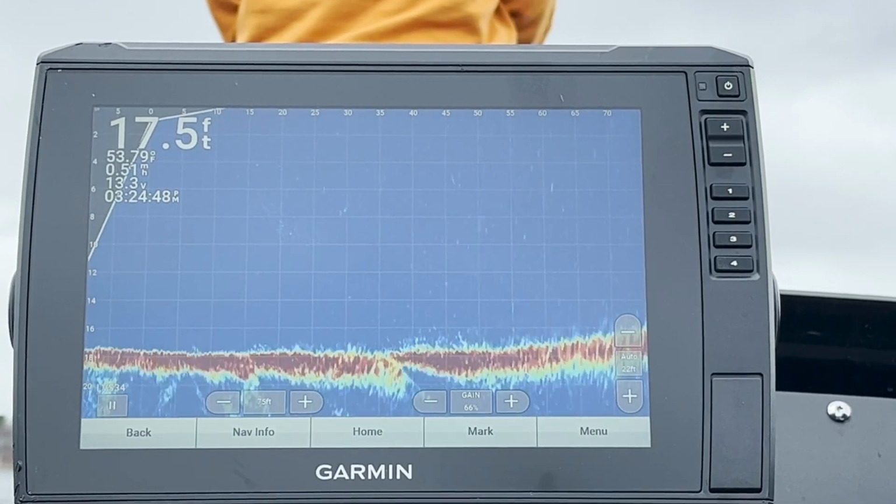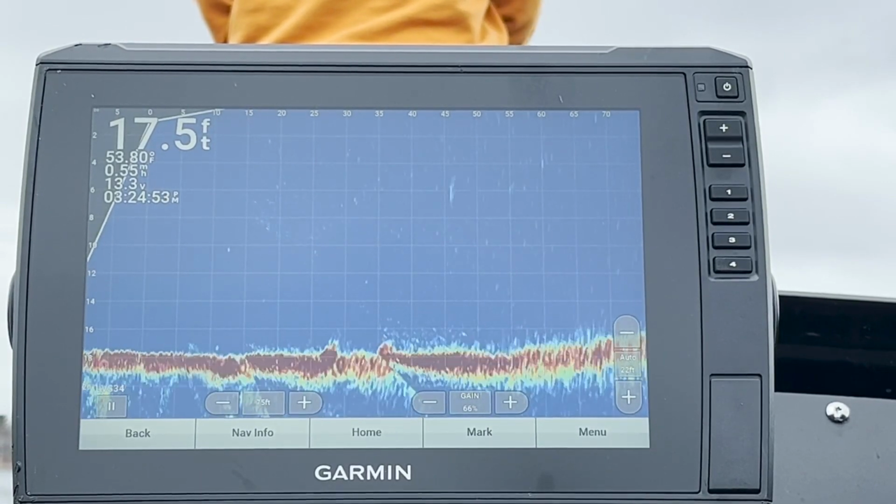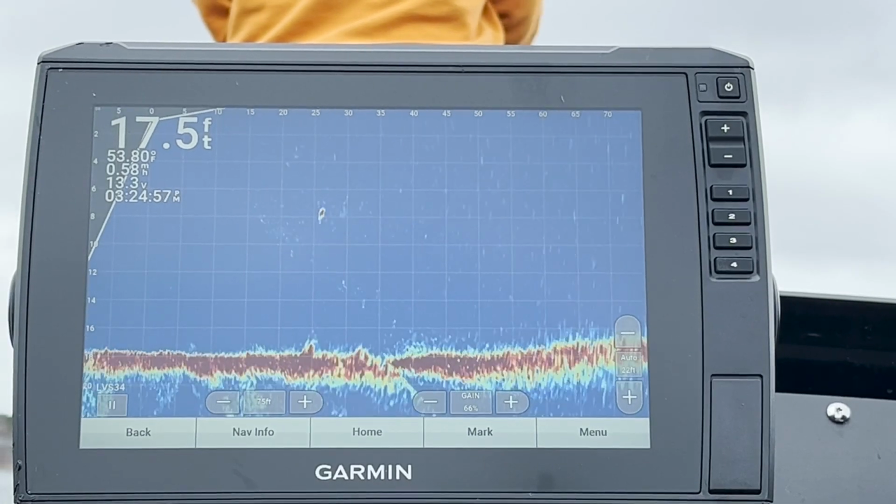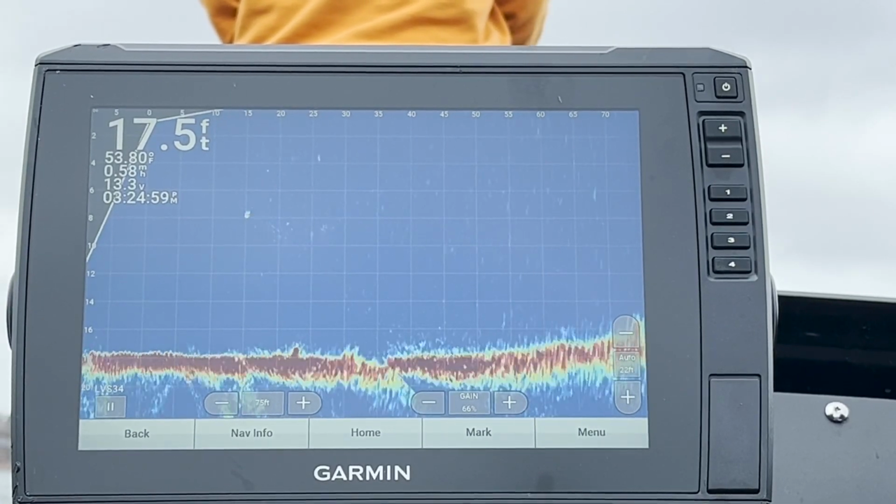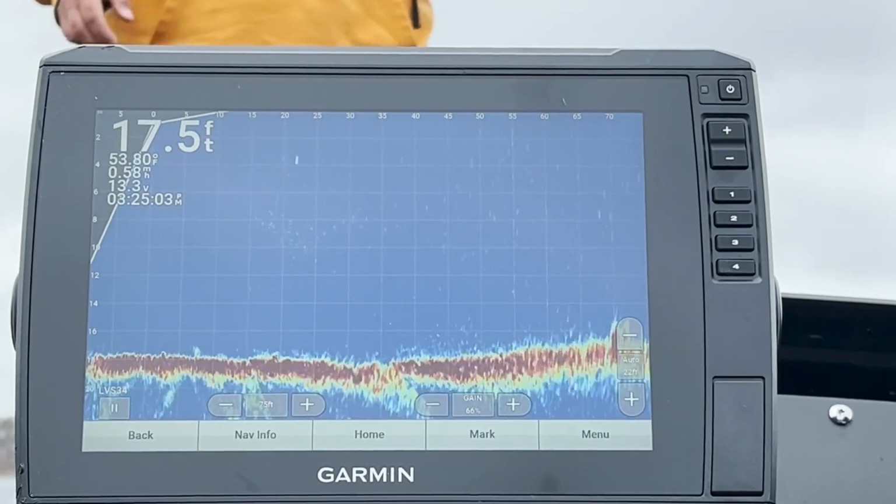Throw it out one more time and get a look at it here. We're going to crank this down again, right at about 7, getting down towards 8. Even dipping slightly below 8, so looks like you can get about 8 feet out of it.